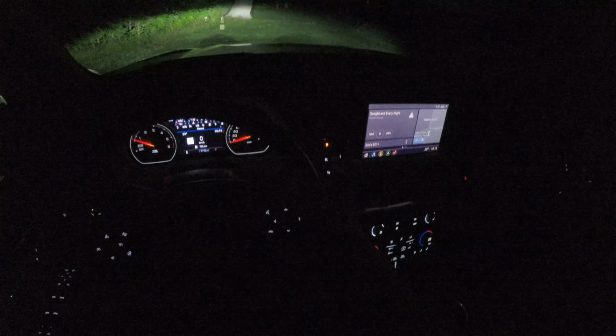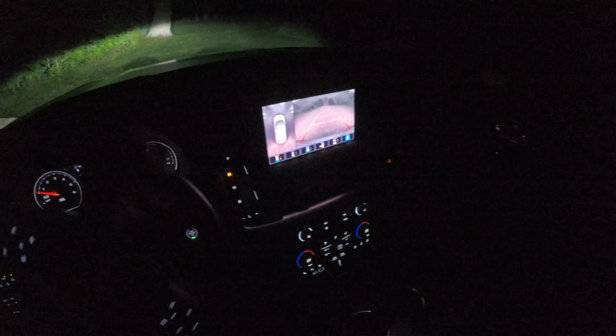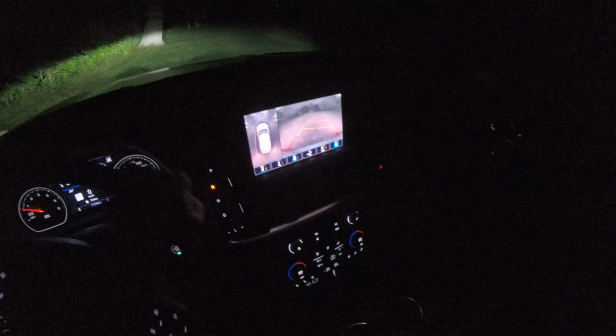We got our button, gear selectors right here, and of course we got a billion cameras, but we'll go more about this in the review. All right, let's turn around.